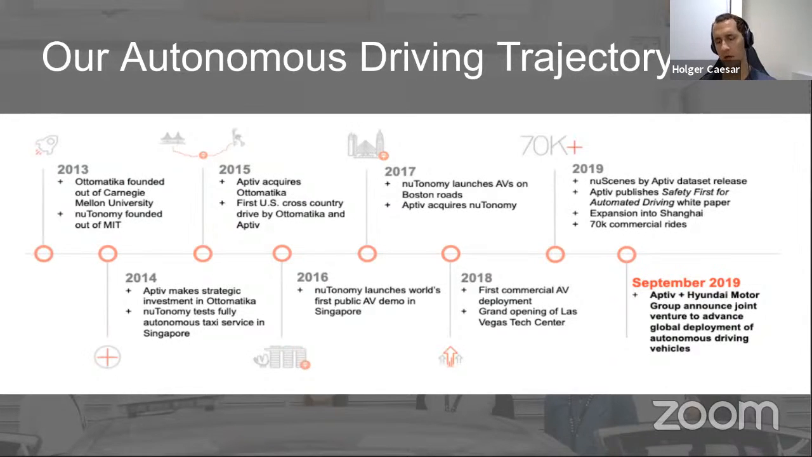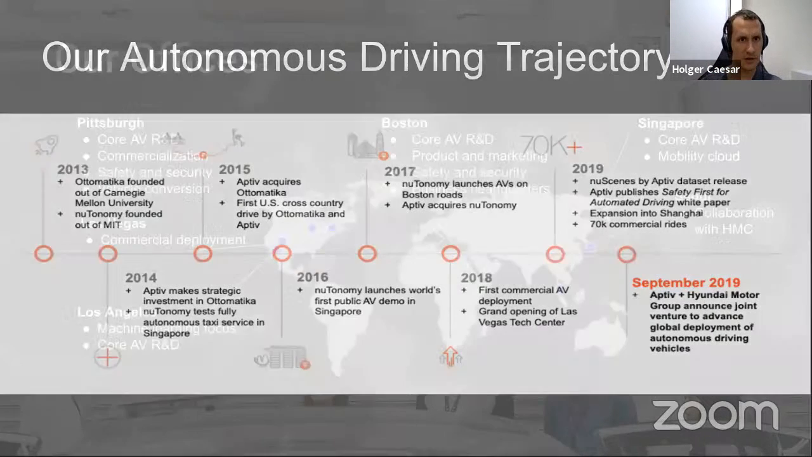The way it works is that you can use your Lyft app to call our autonomous vehicles, and they will come and pick you up. Some other milestones: in 2019, we released nuScenes and published some safety white papers. We expanded into Shanghai and achieved a milestone of 70,000 commercial rides. And then, as I already mentioned, we created this joint venture between Aptiv and Hyundai, which is Motional.